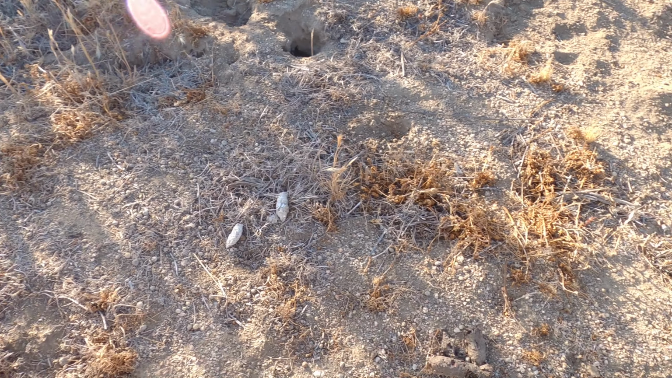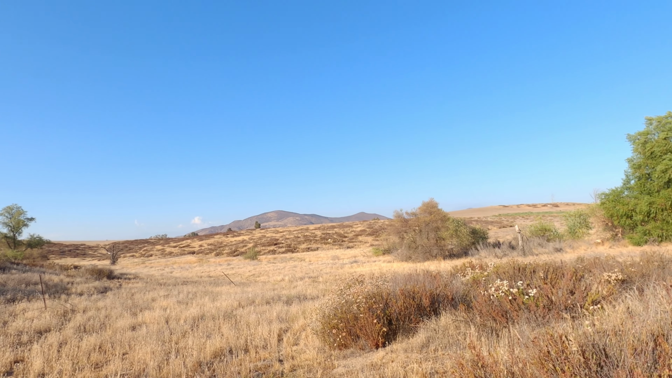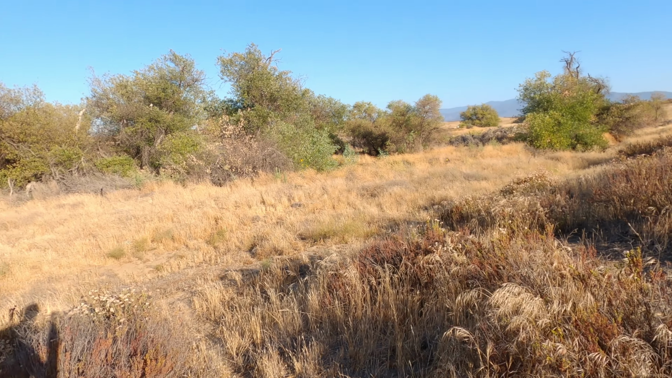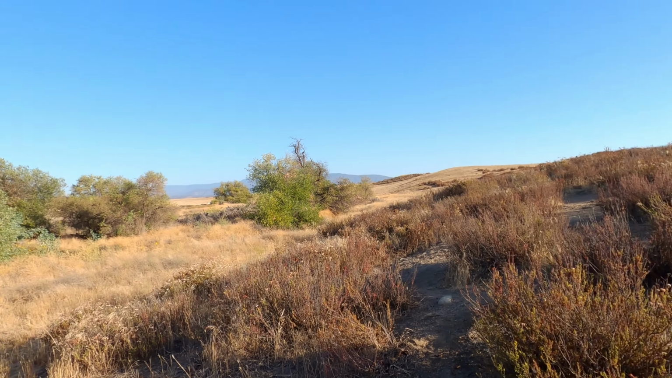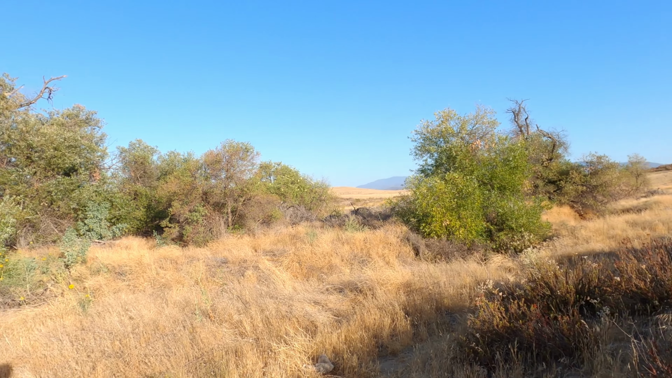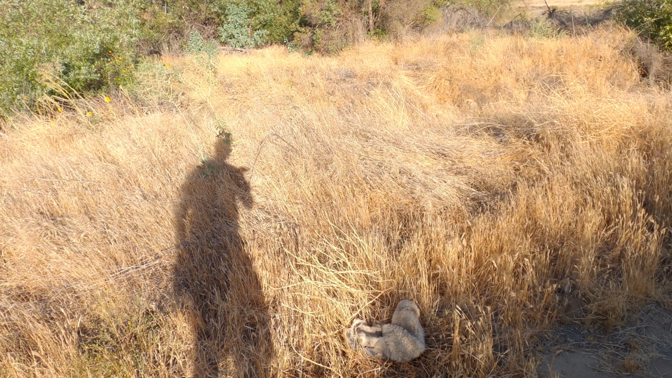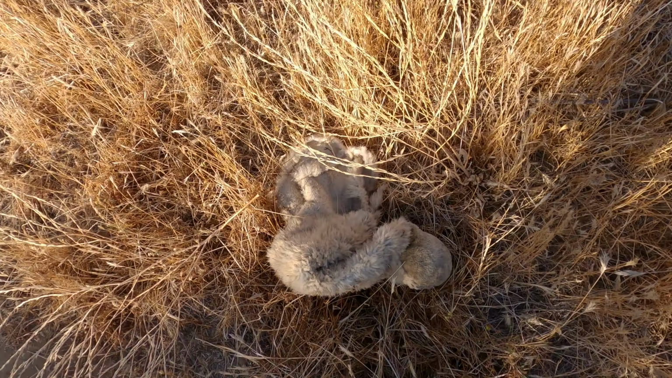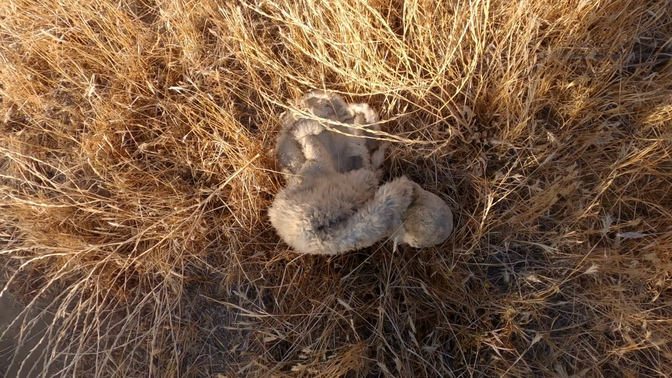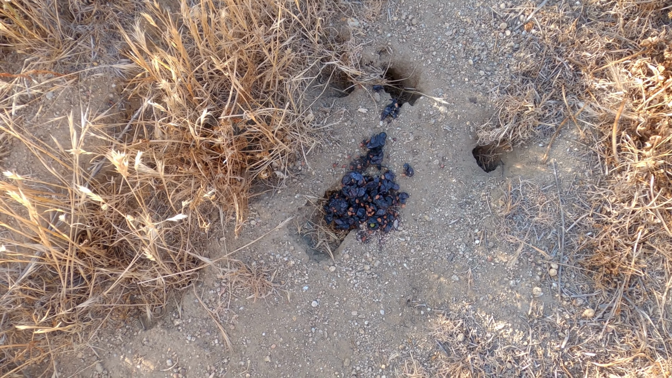There's scat here. But yes, somewhere in here is where I found that matted down grass a couple years ago. Somebody left that here. This is the freshest scat I've found all day.